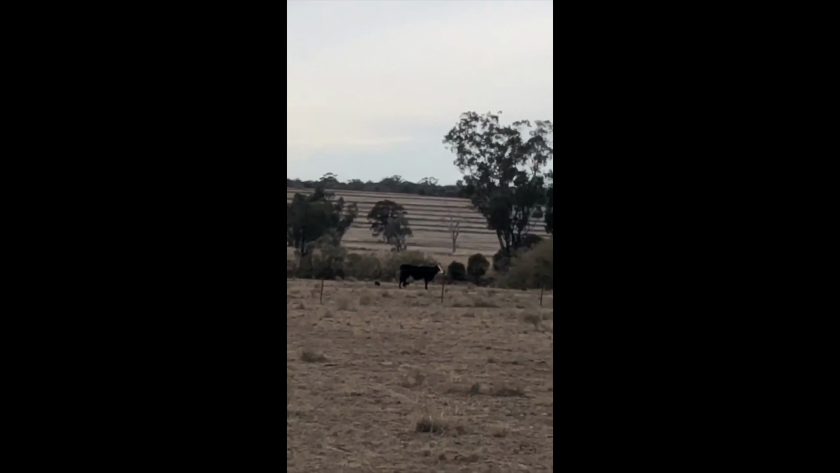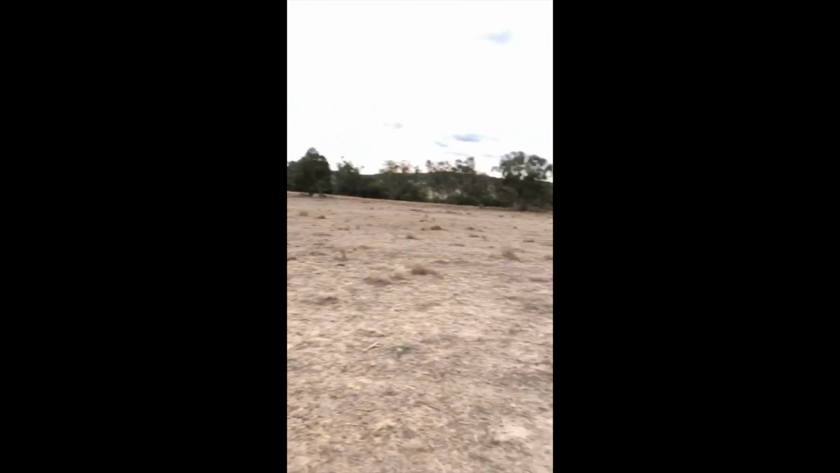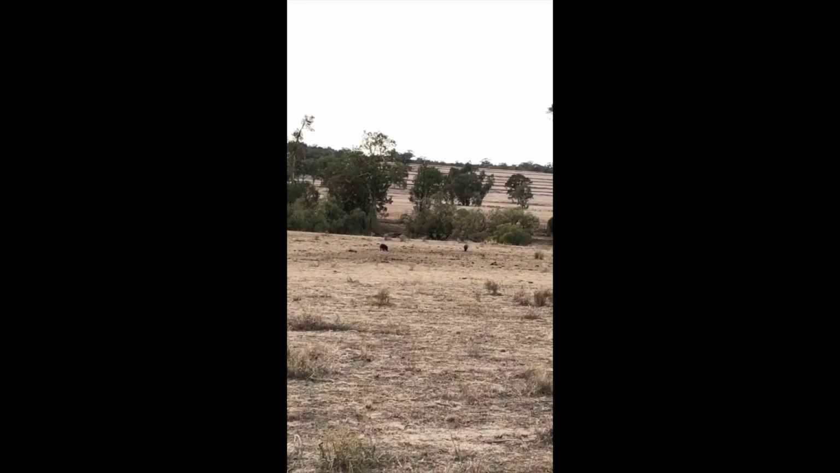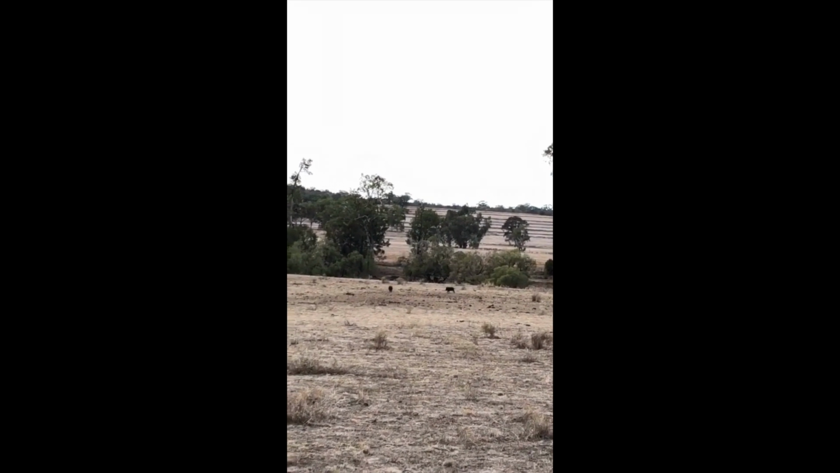Look what's hanging around those cattle. Grunters getting on the cottonseed. Look at these little fellas. The wind's just perfect. They have no idea. Oi, little fellas, can you tell Mum and Dad we're here?